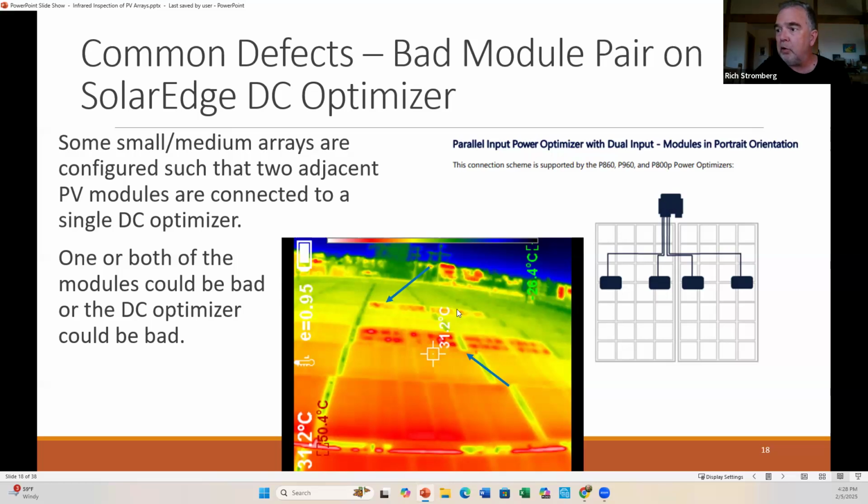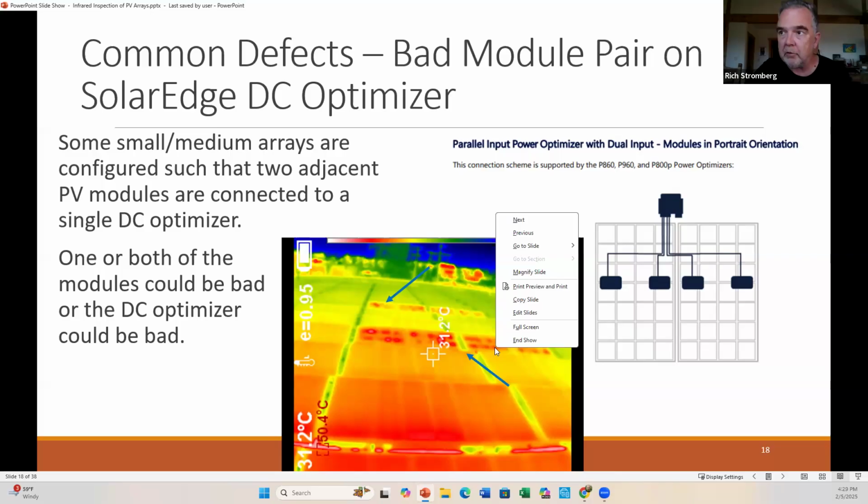But you can see there were two out in this field. The rest are all looking fine. The fact that this is red and these are like yellow and green, that's not a huge issue because it's part of that auto scaling. And this is so much farther away than here. There's no problem with this module, but this pattern says, oh yeah, you definitely have an issue with these two module pairs.